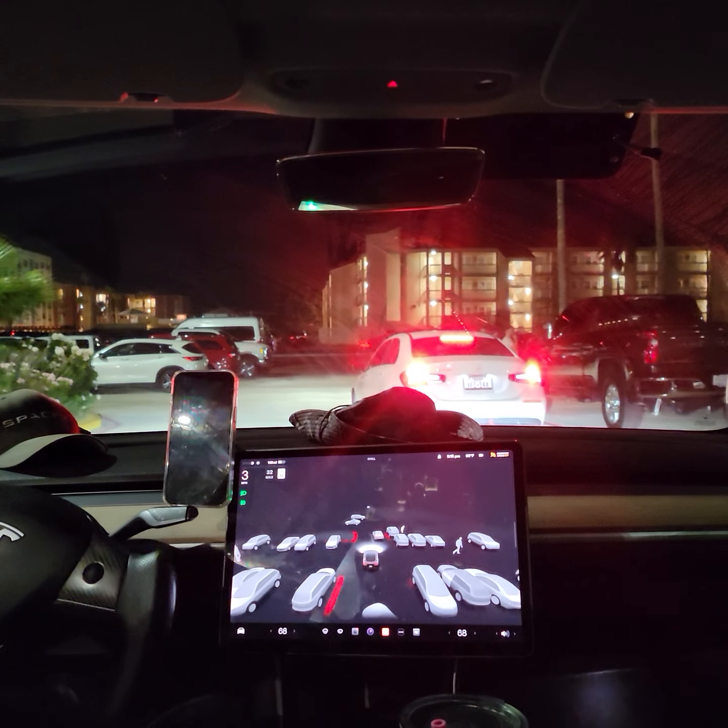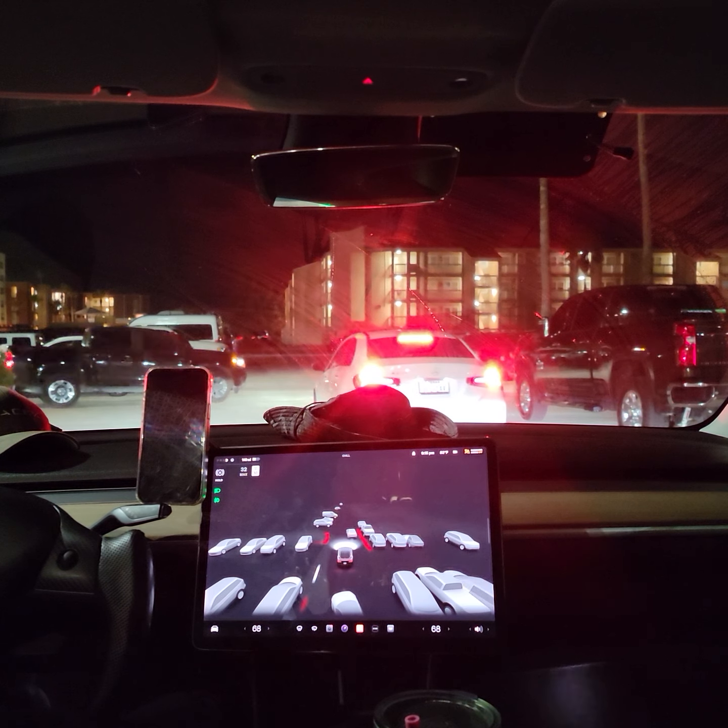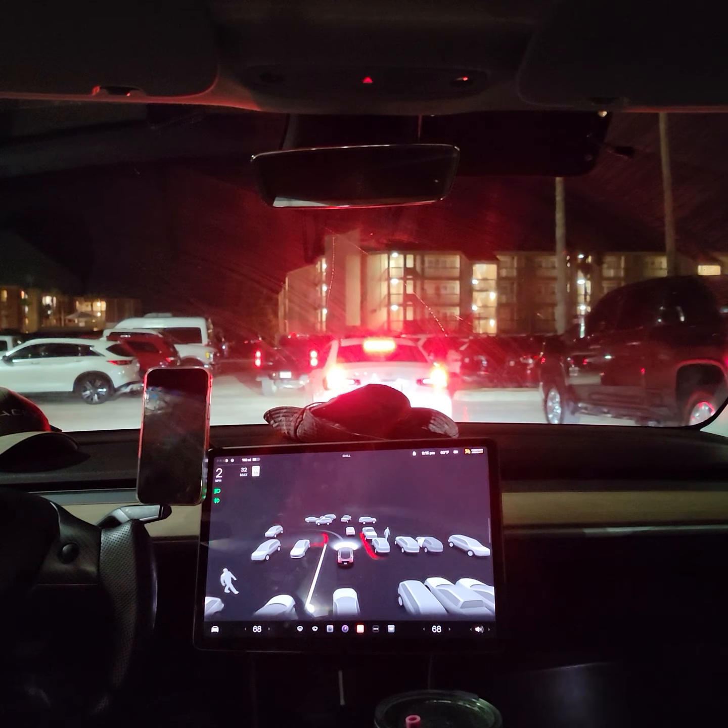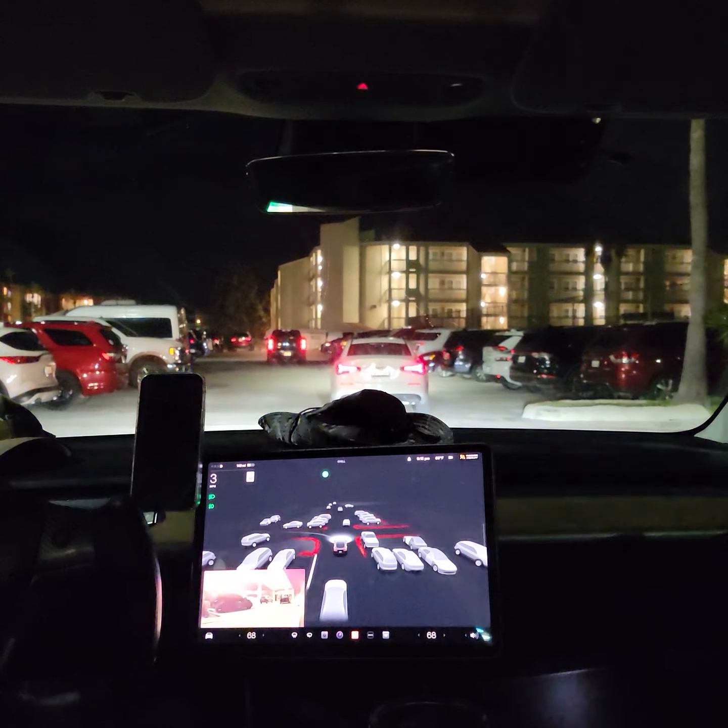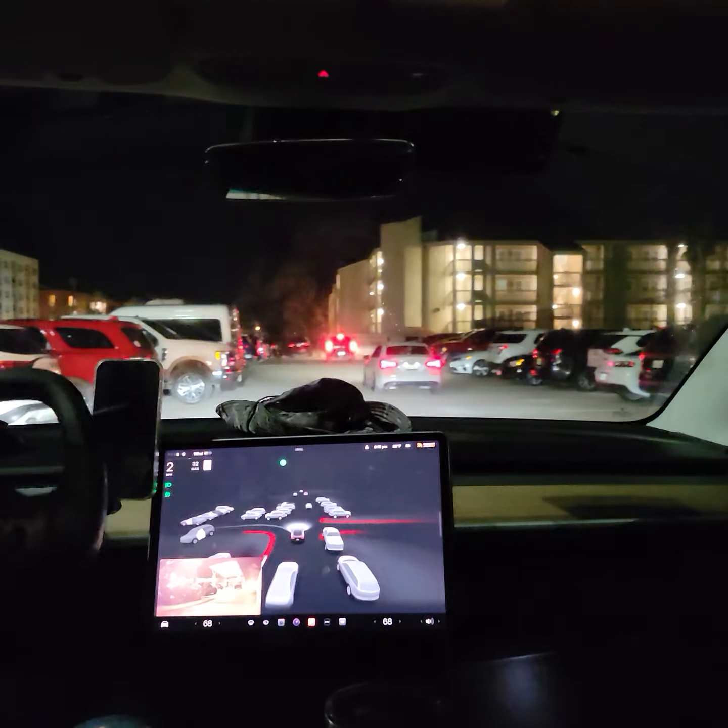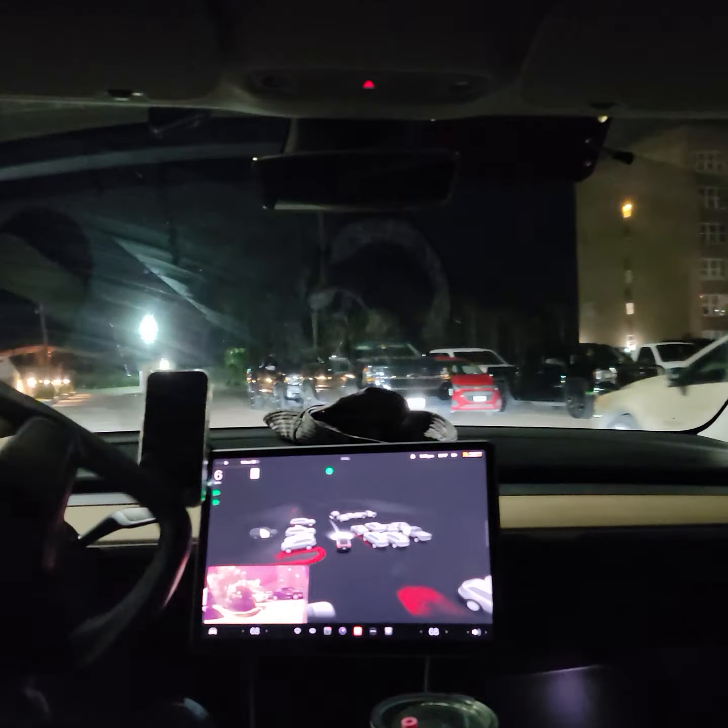This is a weekend night on the island. A lot of crazy driving goes on out here. A lot of drinking, a lot of drunk people. I don't care to drive that much on the island late at night.